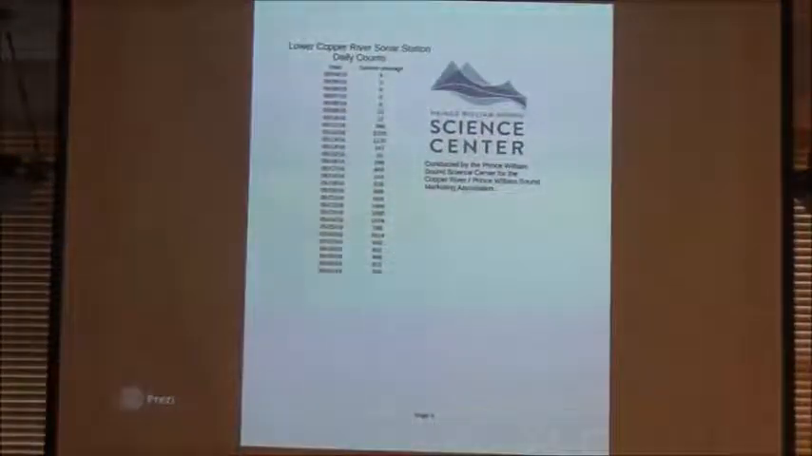Right. Sonar. This is just an example of the daily count sheet, which we would update every day. We also had hourly count sheets that we would update two or three times a day to the website. So again, anybody could look if they were so inclined. I saw they're taking it to windows around town. So we aren't just sending it to the state. We're trying to make it available to whoever is interested.